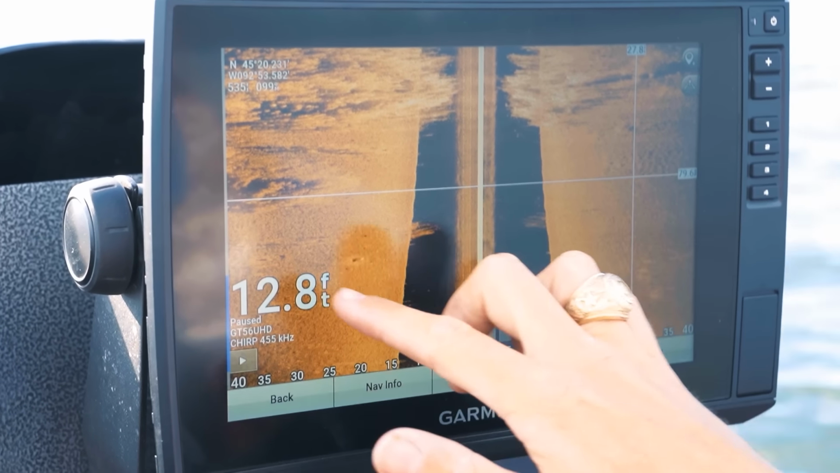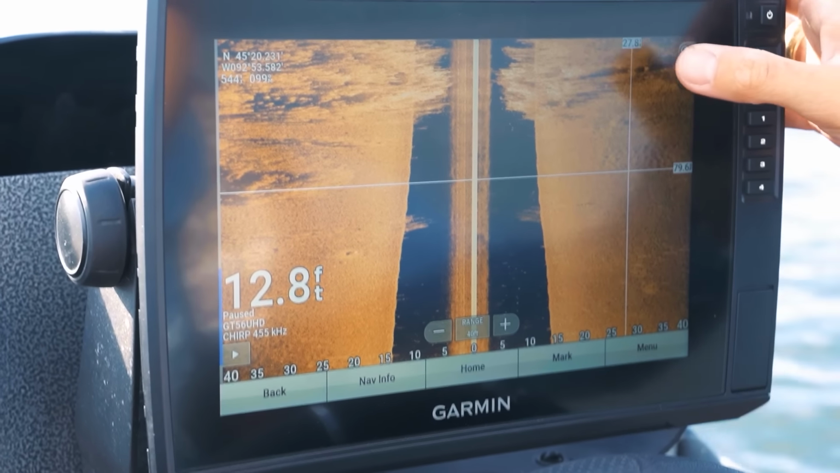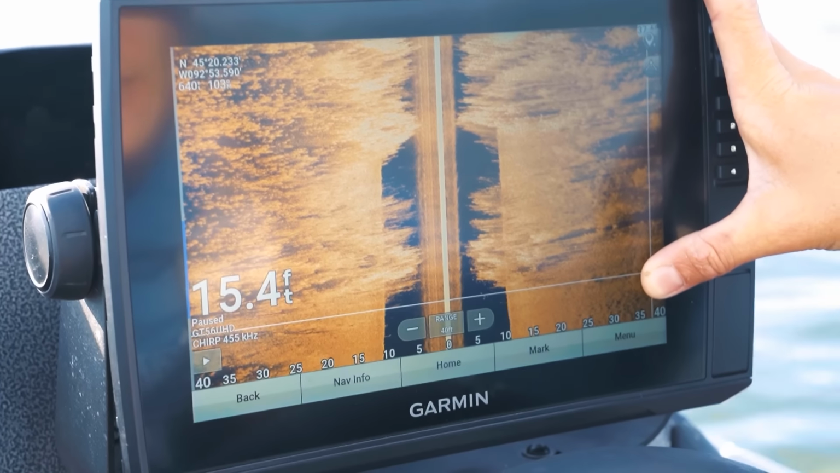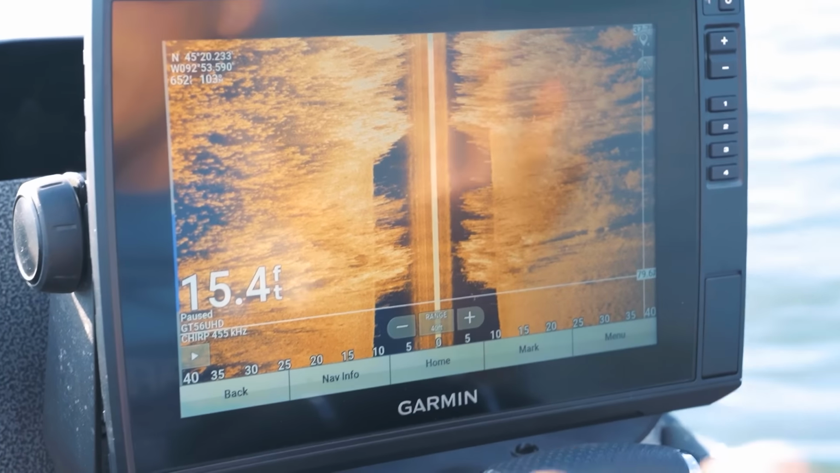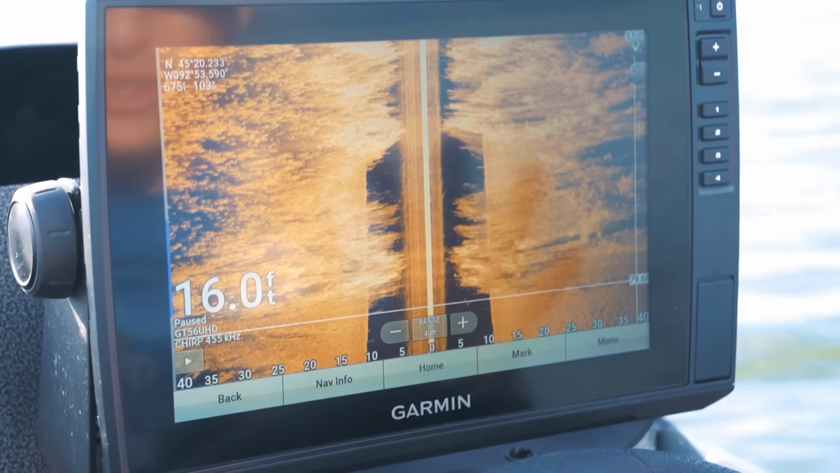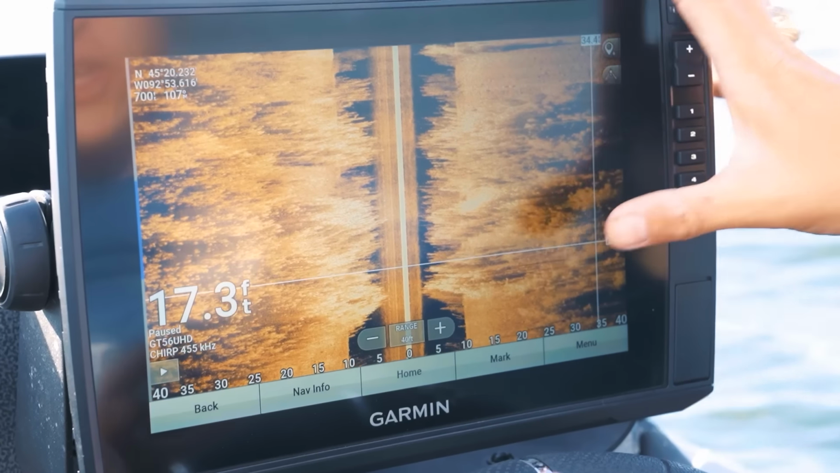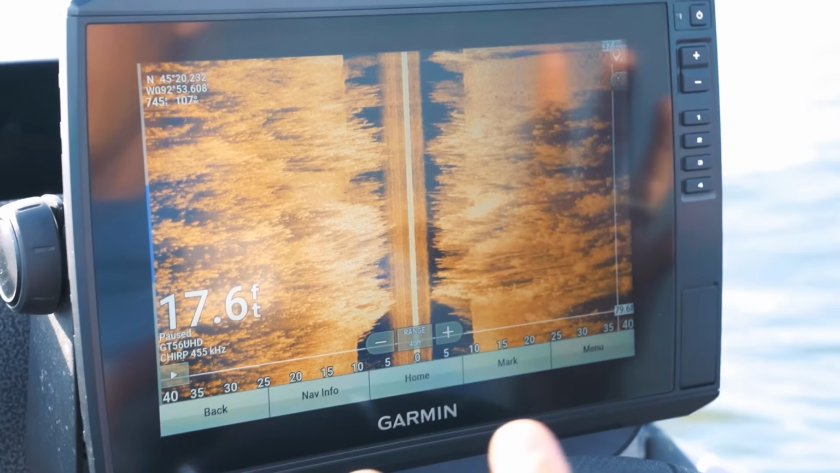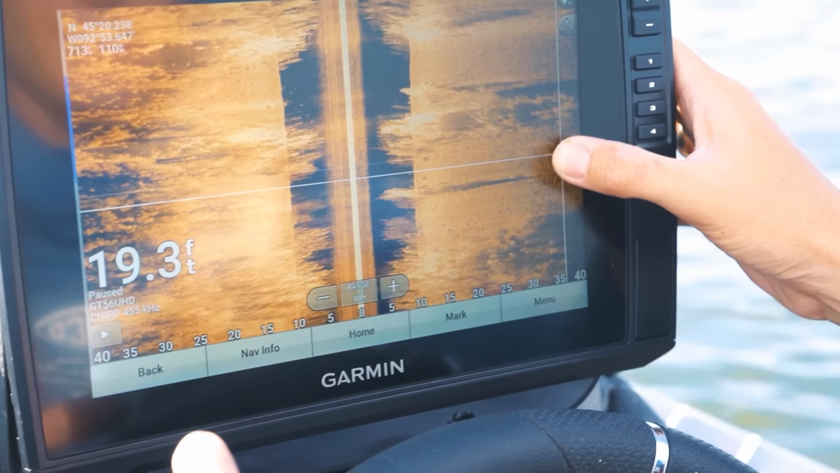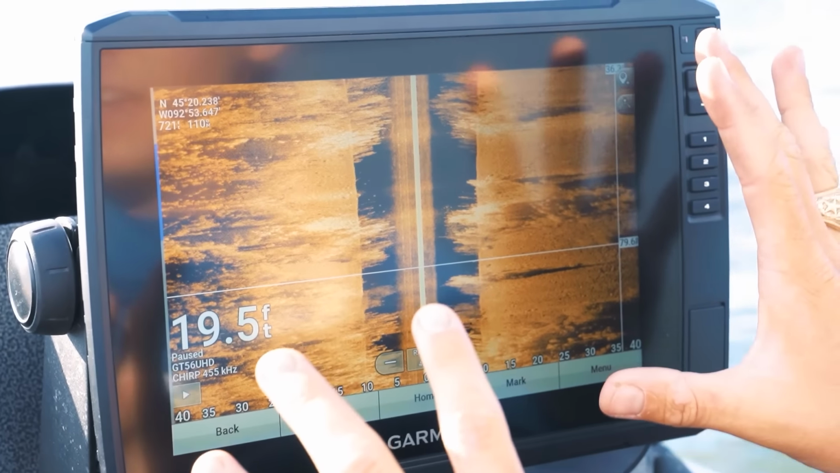As you can tell here, we had zero grass. And as we started to drive over that point, we started to see some really good inconsistencies with some big holes and hard bottom in between those holes, which is just juicy stuff. Then we found ourselves entering into a very thick portion of the grass. This is probably not a place that I want to mark.